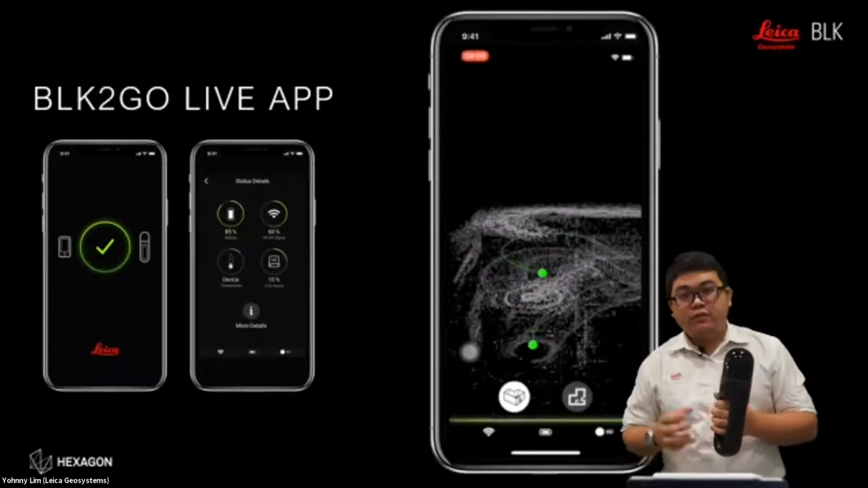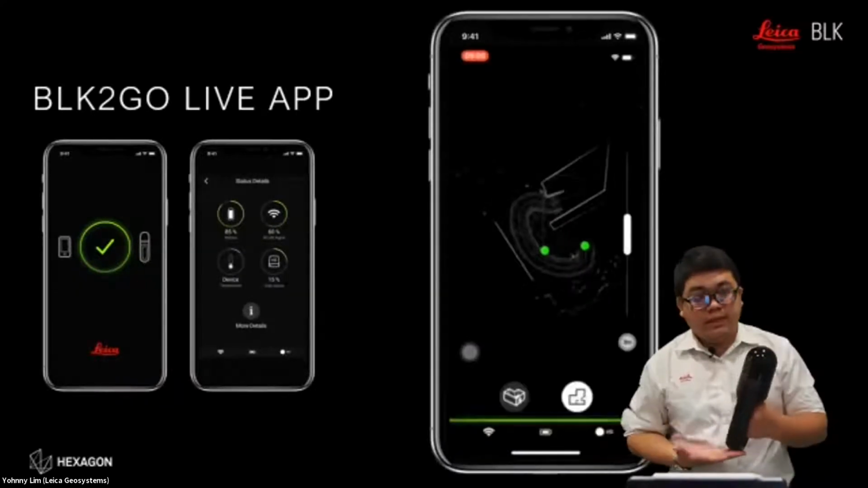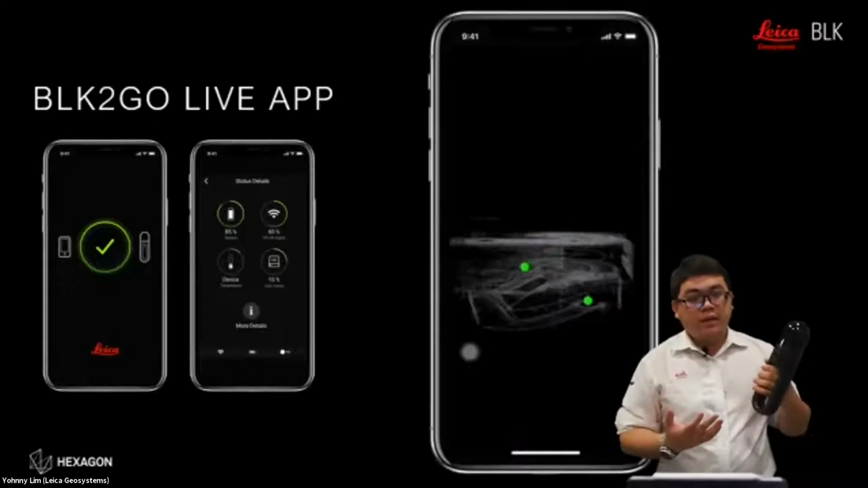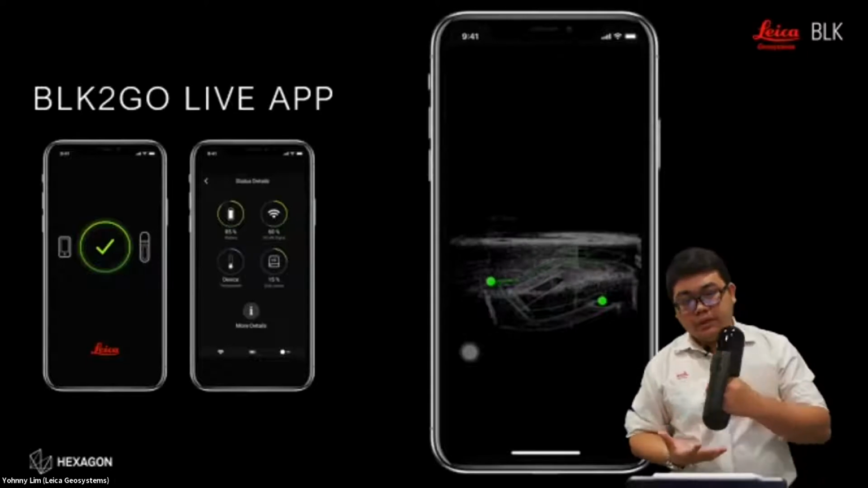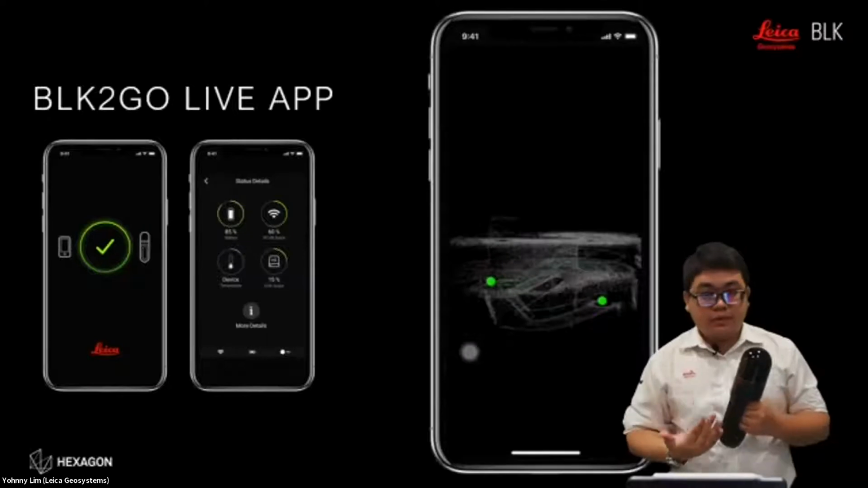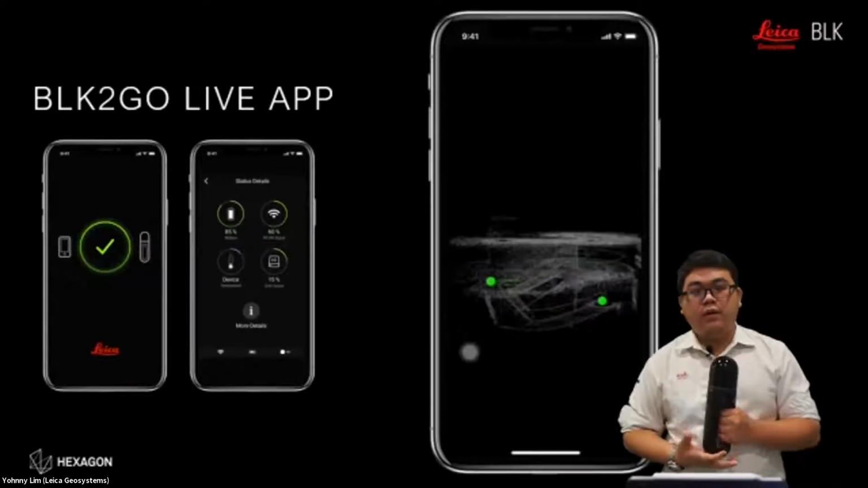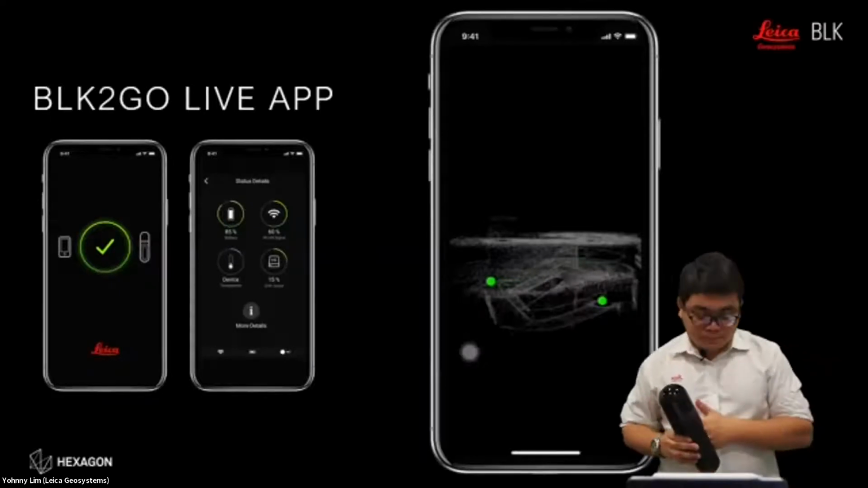It also allows us to manage the scan missions. Let's say you want to delete some missions, you can do it in the app. It also allows real-time monitoring of what we have scanned, because the app gets a live feed from the BLK Go, and whatever you are scanning will be reflected on the screen. So you can see whether there are any blind spots in your point cloud, whether the IMU is working properly, or whether the trajectory is tracking the environment correctly or not.